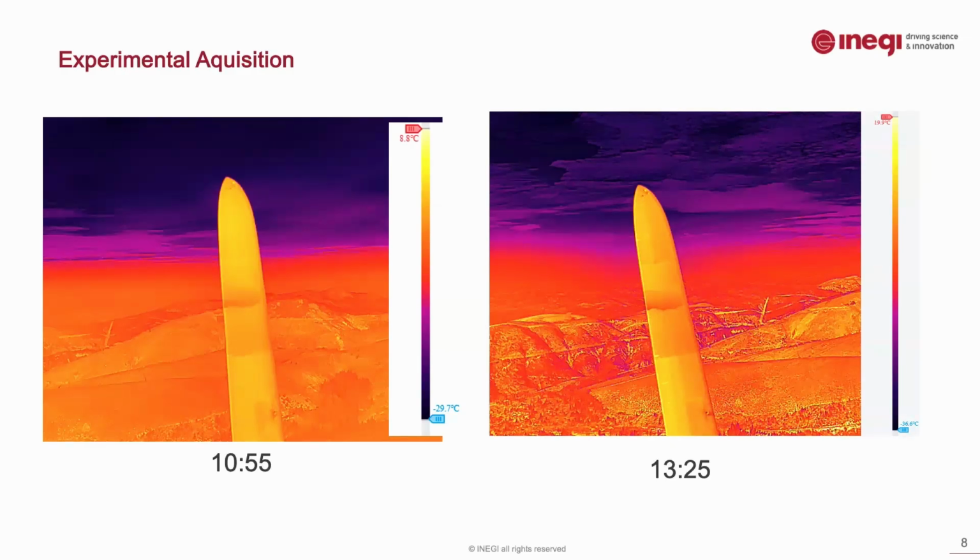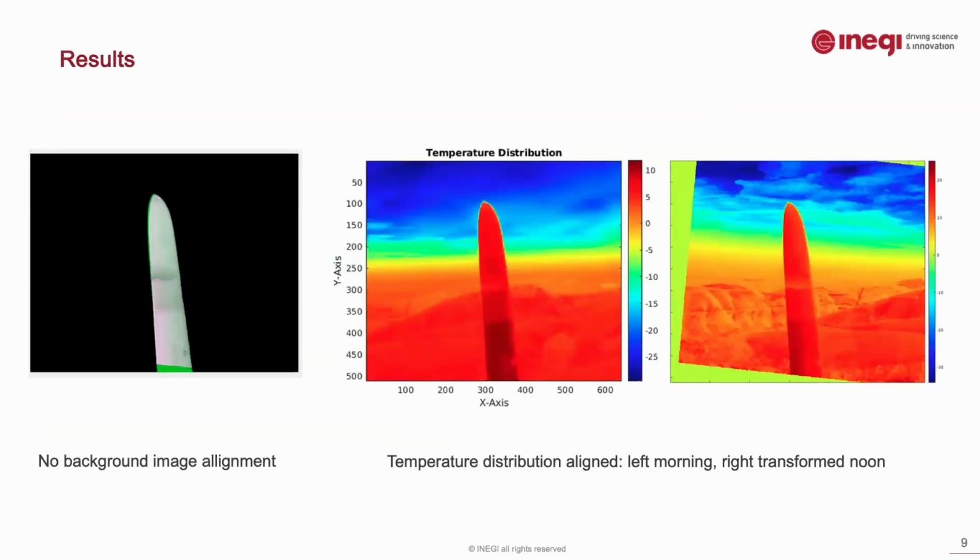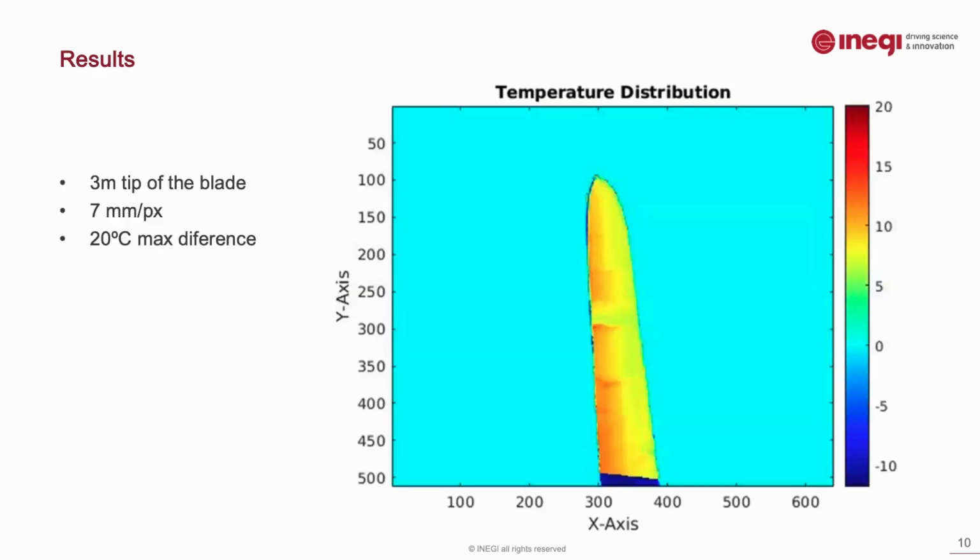So we can see from these photos that there is a misalignment on both of them. And as we want to do the subtraction, it was necessary to do some post-processing. First, by removing the background and only having the blade, then rotating the noon image acquisition to fit the morning blade, and only then performing the temperature subtraction from one another.